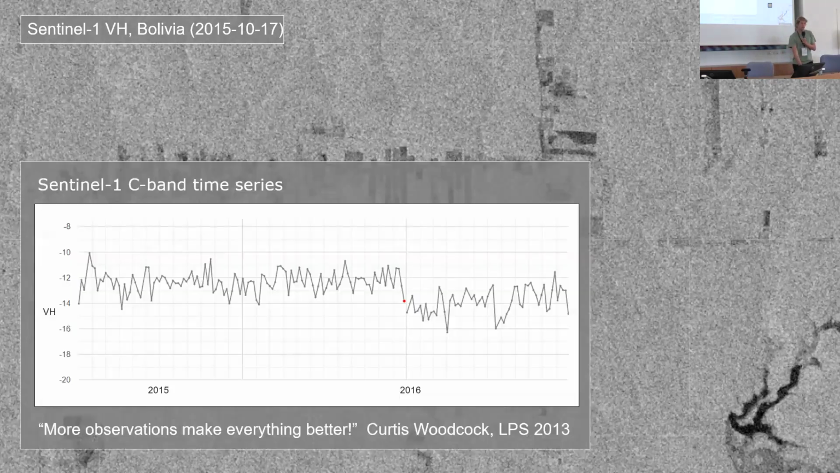But now, thanks to these dense observations, we were able to compensate for these environmental effects. And what we see here, the fluctuations in the time series, is actually the effects of sudden soil moisture differences in the signal. But because we have this dense information, we can actually also reliably see changes in forest.